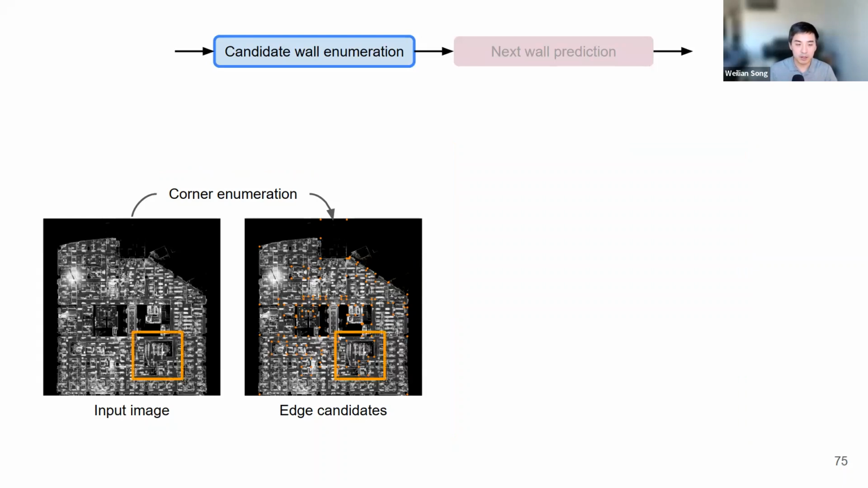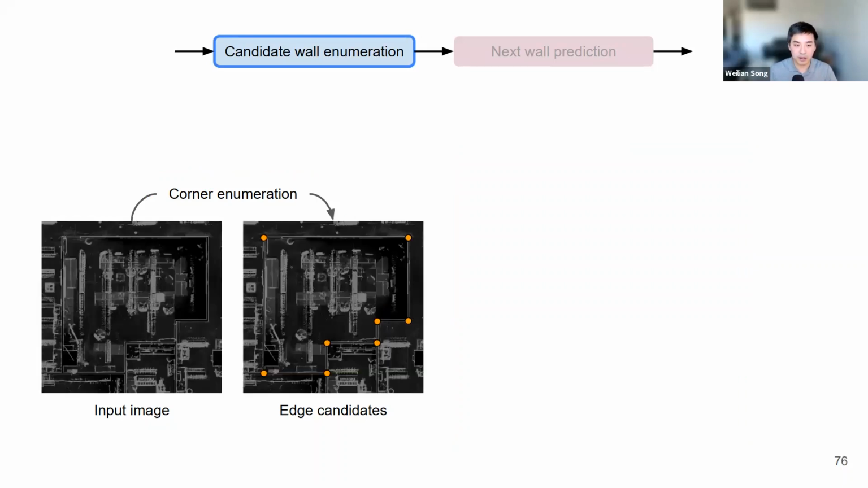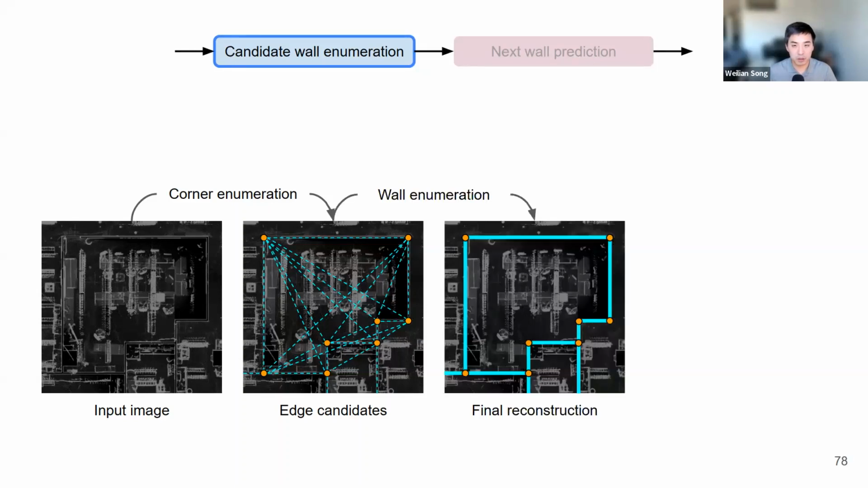If we zoom in now for the edges, we exhaustively enumerate all of the edge candidates and then use a transformer network to classify each one as being a positive or a negative edge.